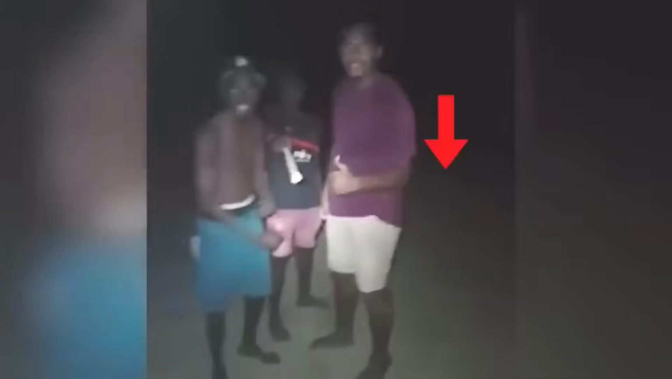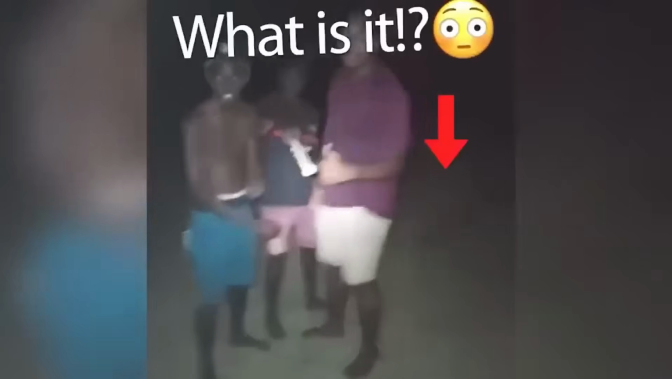On closer examination, slowing down the footage reveals this enigmatic being with a curious blend of canine and human characteristics. Its elongated limbs resemble those of a human, but possess an otherworldly, slender quality. Cloaked in darkness, the creature moves gracefully on all fours, displaying an unsettling agility. While its true identity remains a mystery, this extraordinary encounter reminds us of the wonders that exist beyond our comprehension.